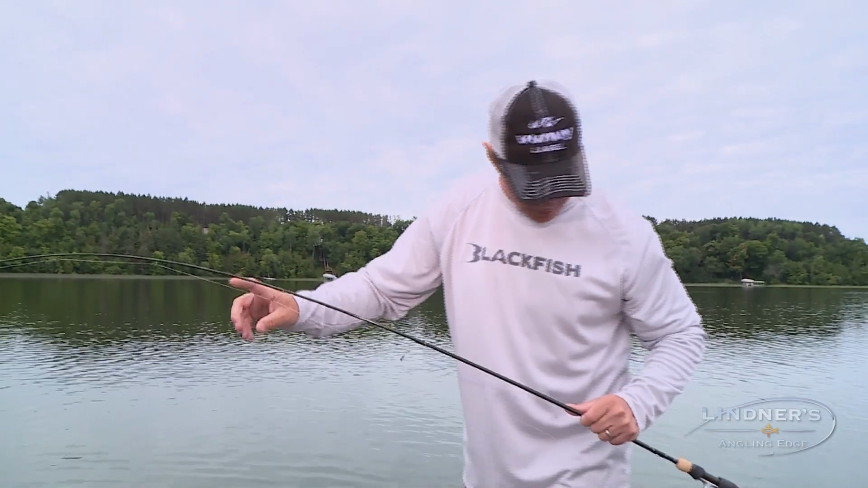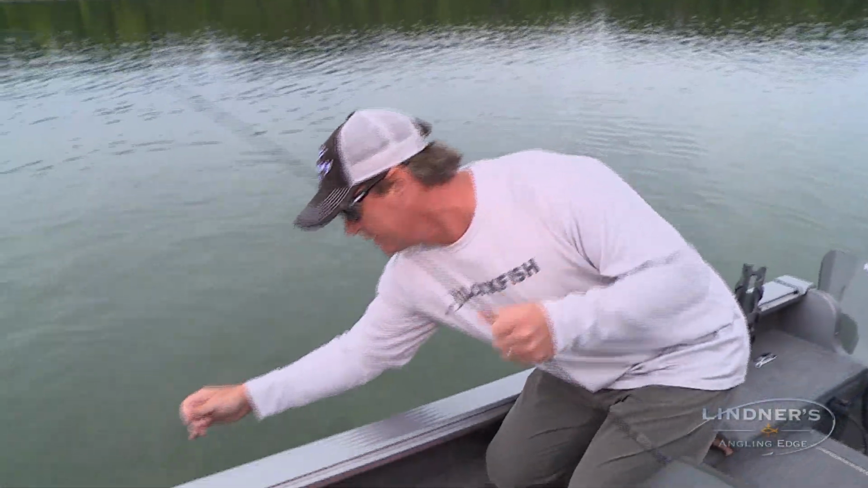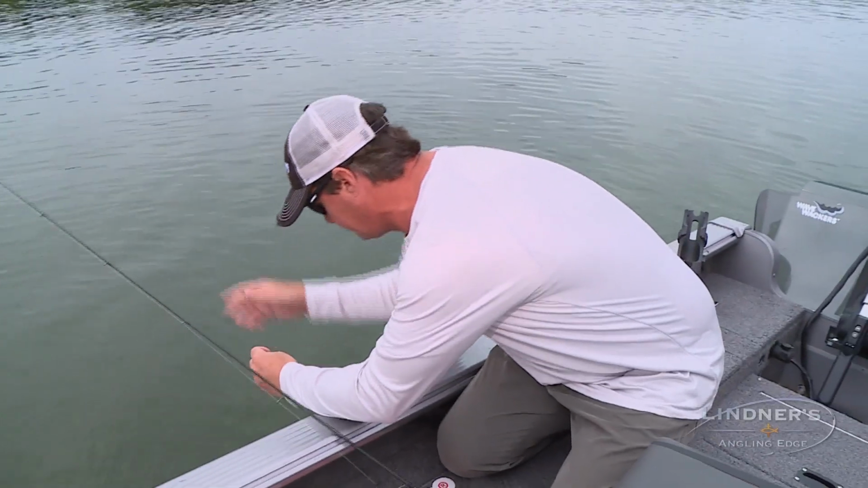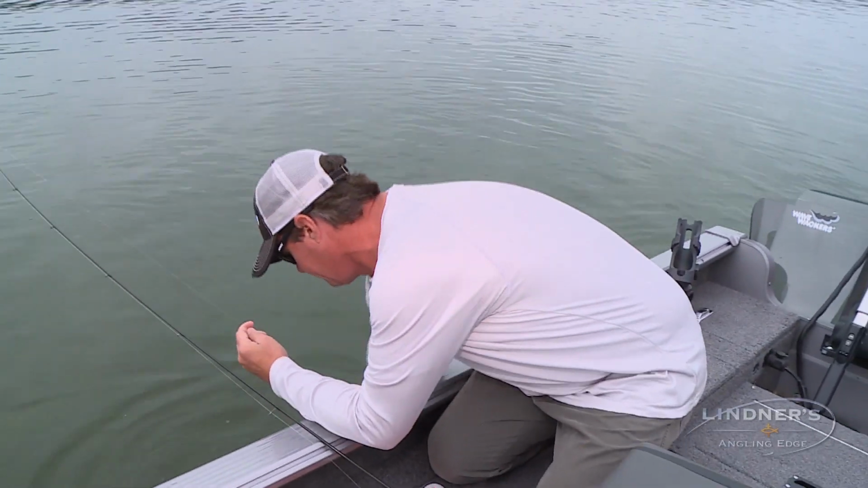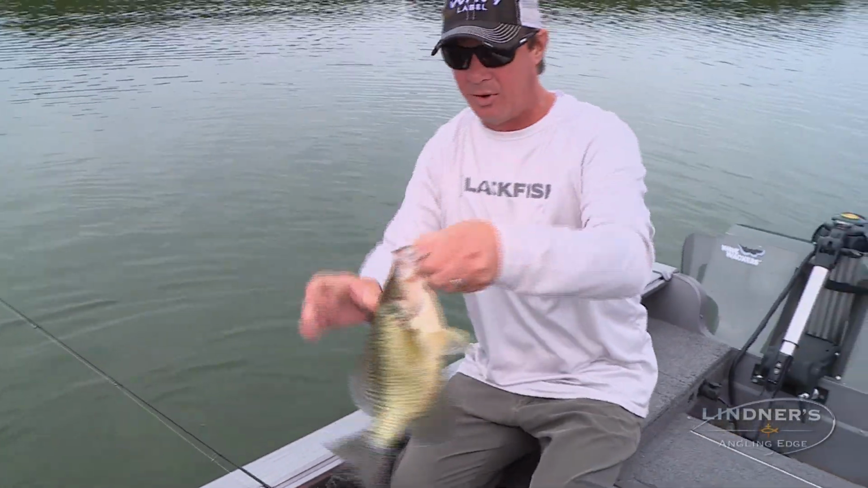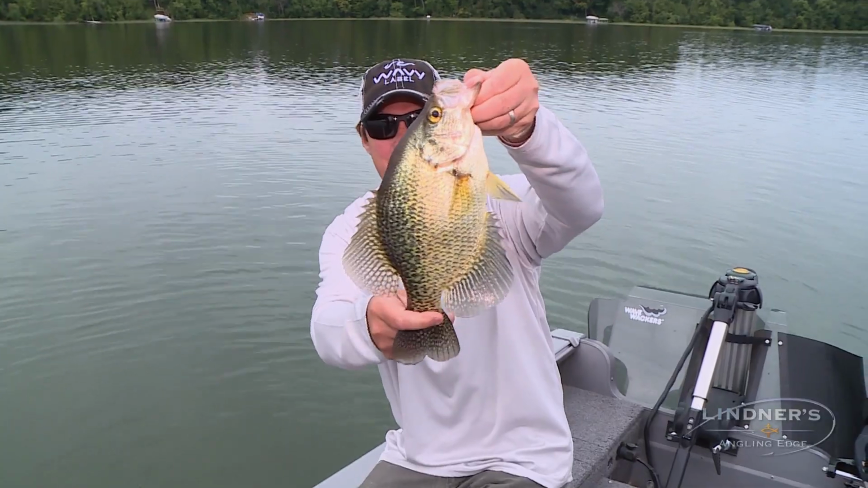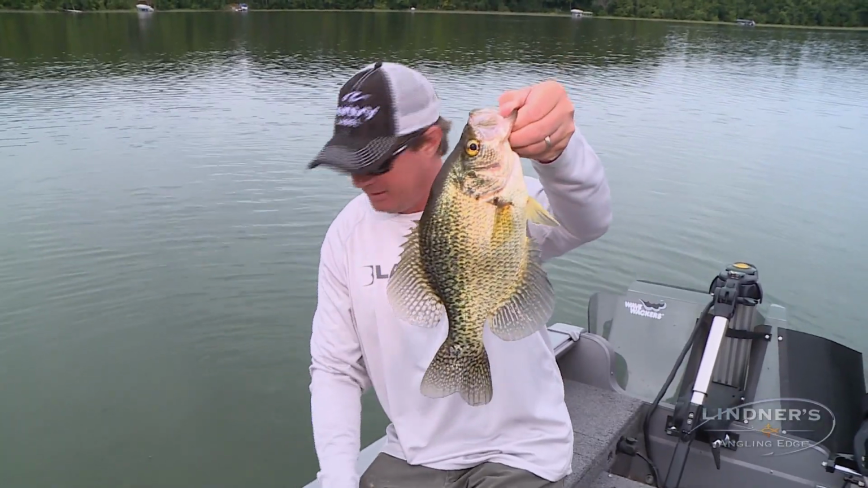Wow, this is another moose. The moose is loose. How'd you like that? We could just see him down there and crack! Hang on. And get a grip. Ooh, the hook popped out perfect. Look at the size of those things, man. That is a big, big crappie.